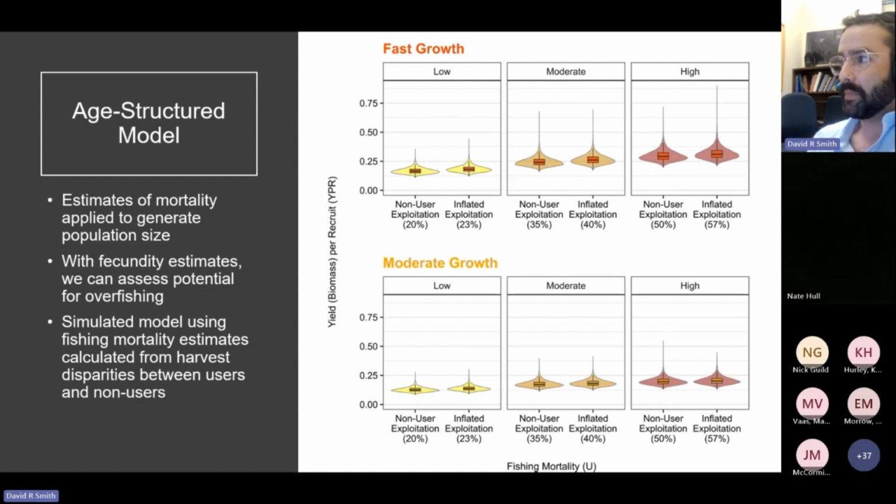We also wanted to look at yield per recruit to estimate the potential effects of growth overfishing. And you can see at the highest levels of exploitation, median yield per recruit continues to increase, which shows us that we haven't yet reached the maximum of yield per recruit. Once estimates of yield per recruit start to decline relative to exploitation, that's when we start to identify growth overfishing. So the potential for growth overfishing was also low, with exploitation up to 57%.